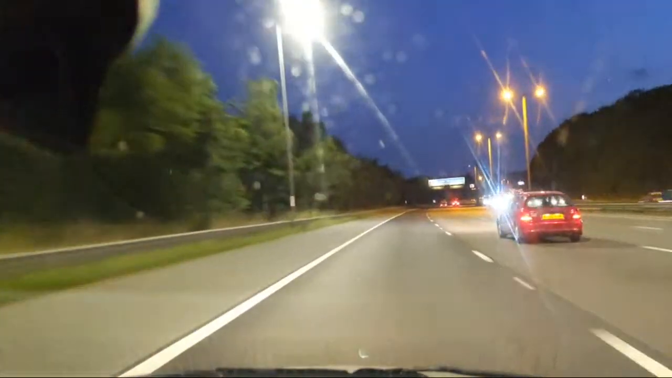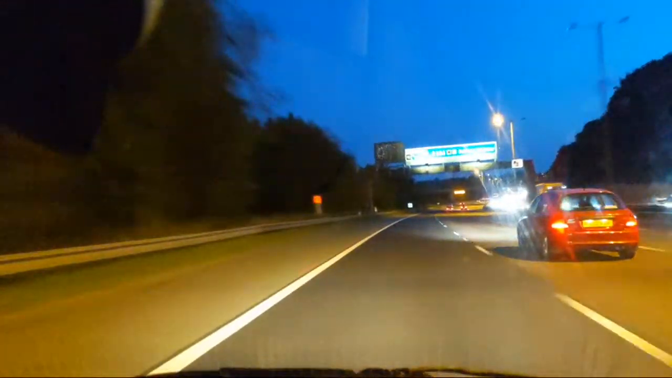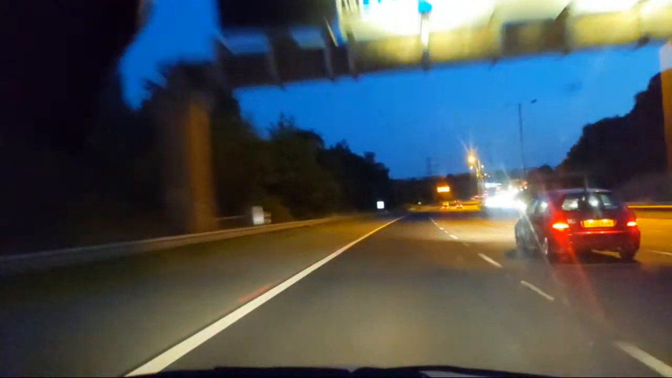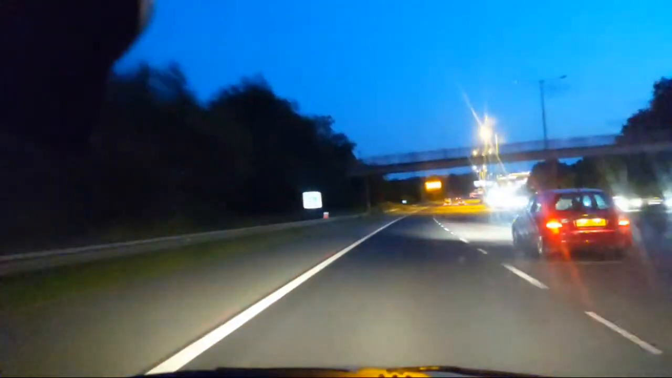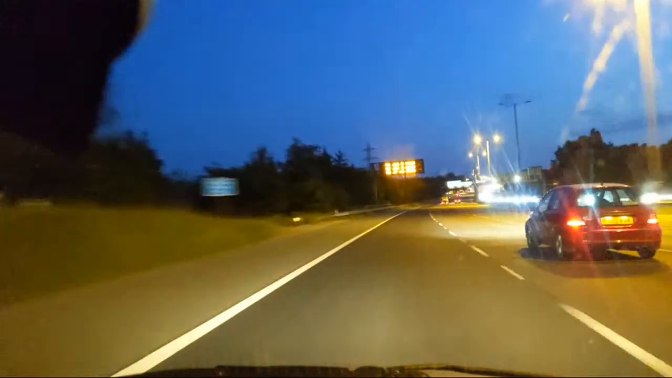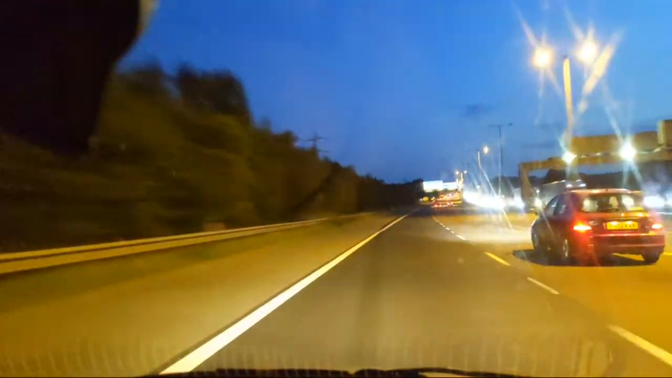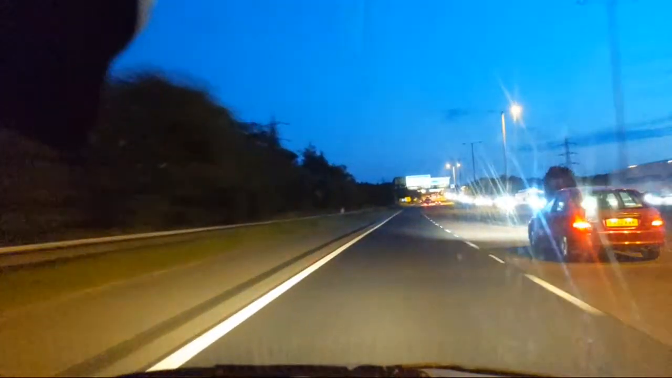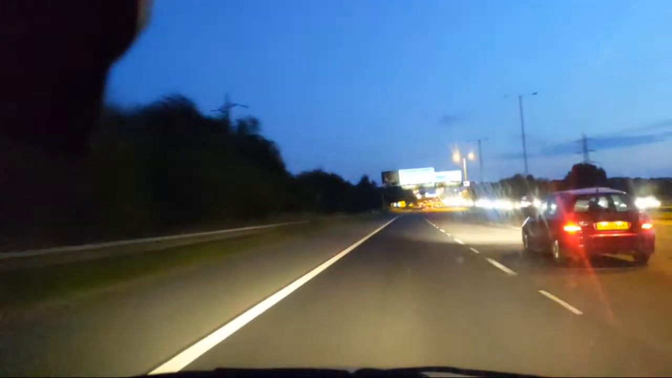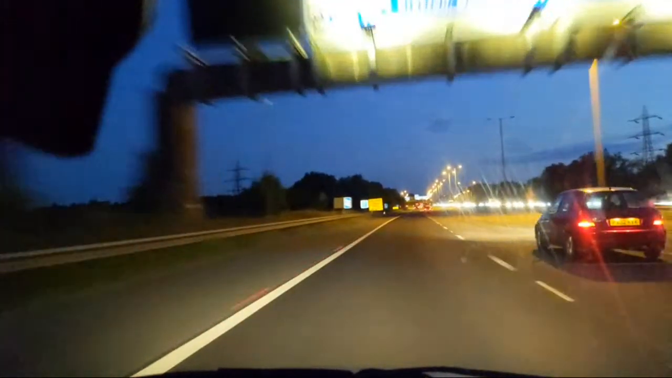Car's doing in the second lane. Well, I'm not going to drive around it. Do 65 mile an hour now. But my exit's coming up, so I'm going round it and then cutting across them.